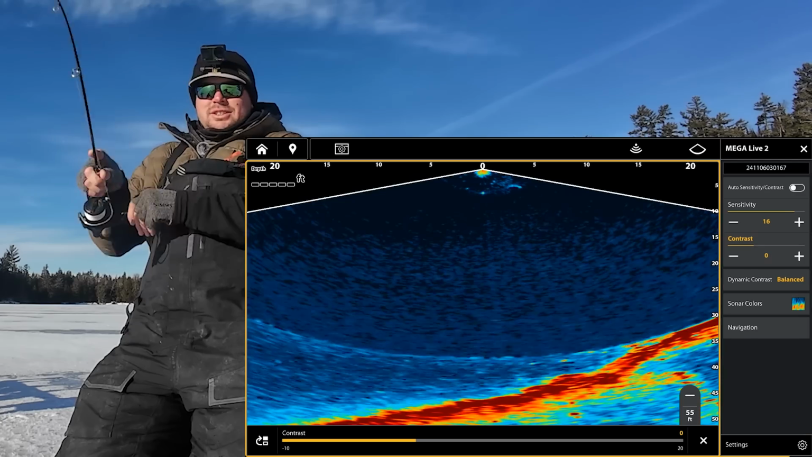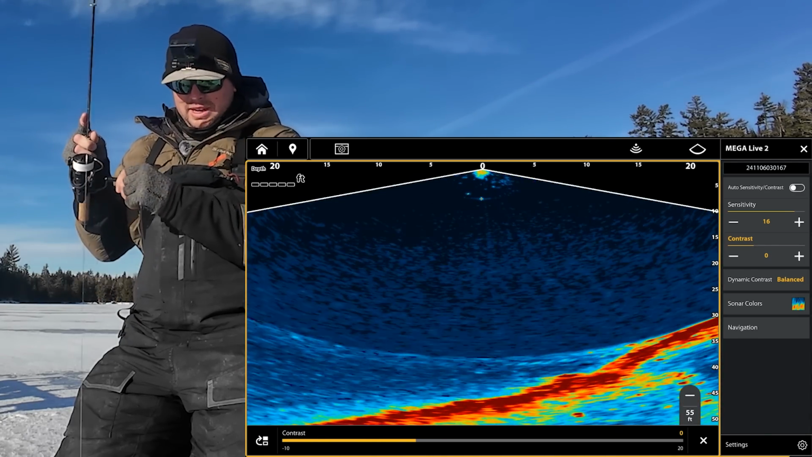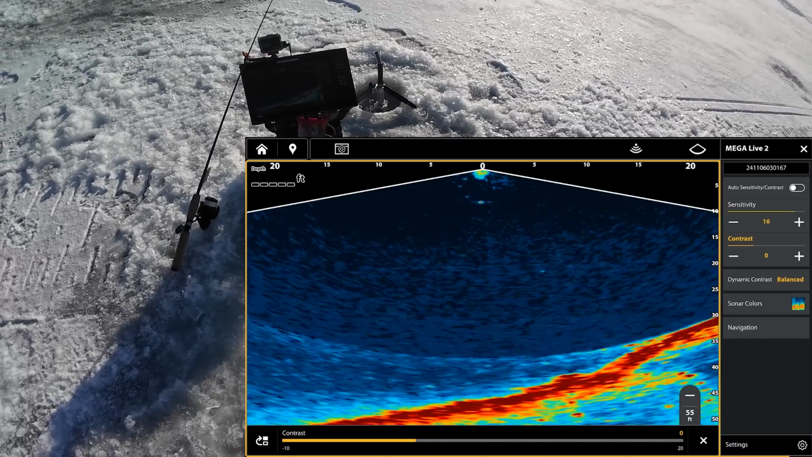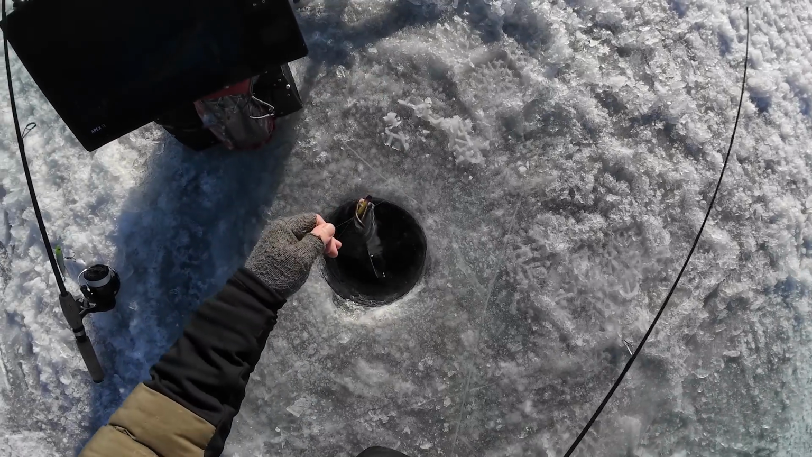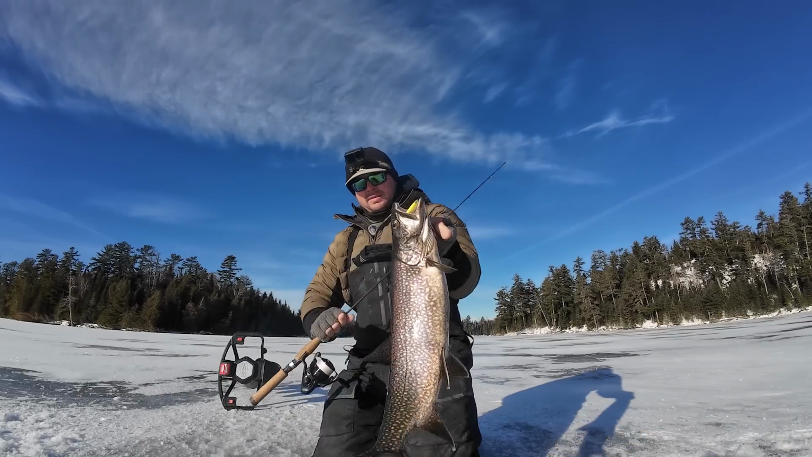But playing with contrast. And I've got a reel that just decided to go into back reel, but super cold conditions. Beautiful fish. Come here, buddy. That was awesome. There we go.